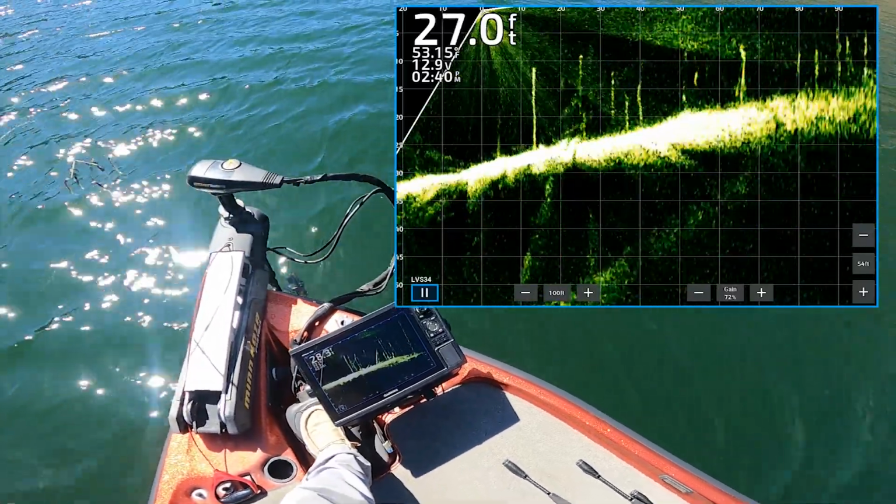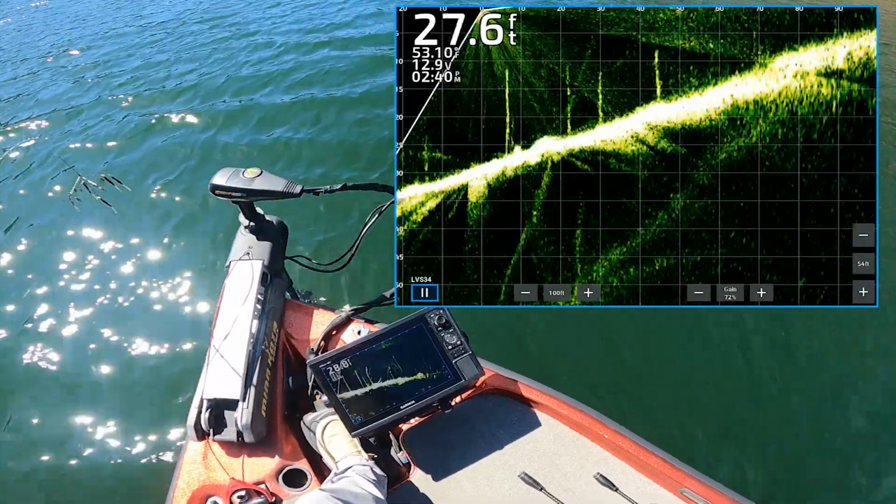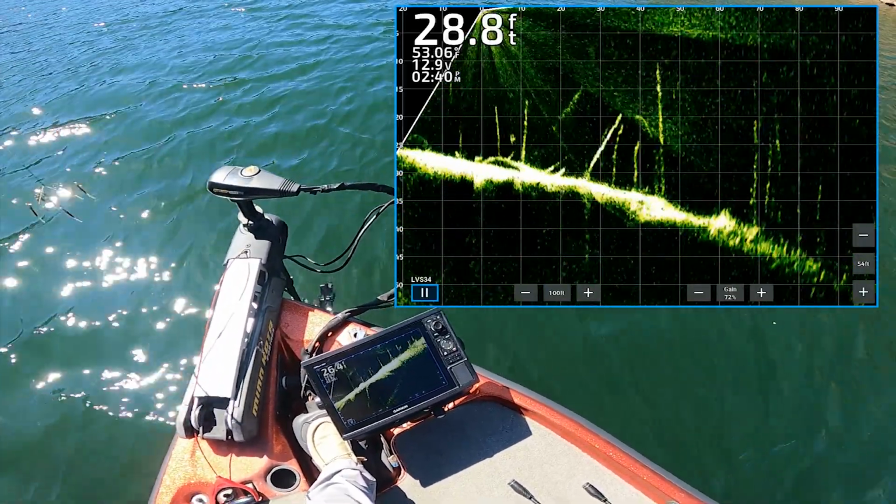Nico rig. That Nico rig's about to be thrown at them also. Oh, I gotta keep talking. These dudes, we're here. We're around them. Just gotta get them to bite.